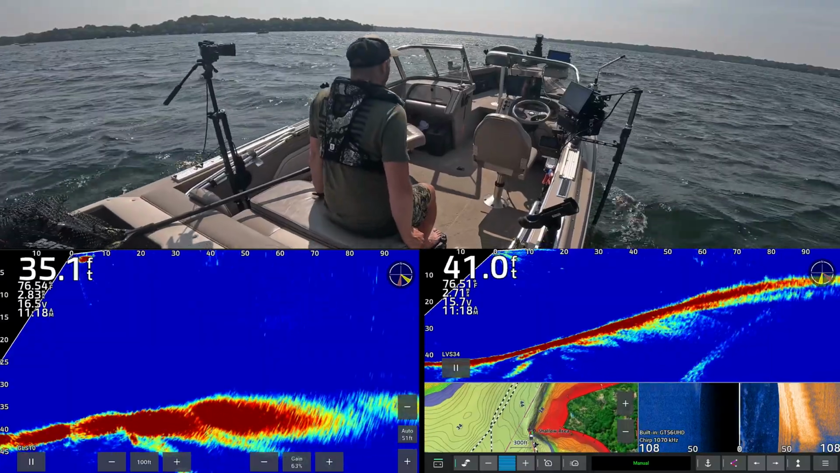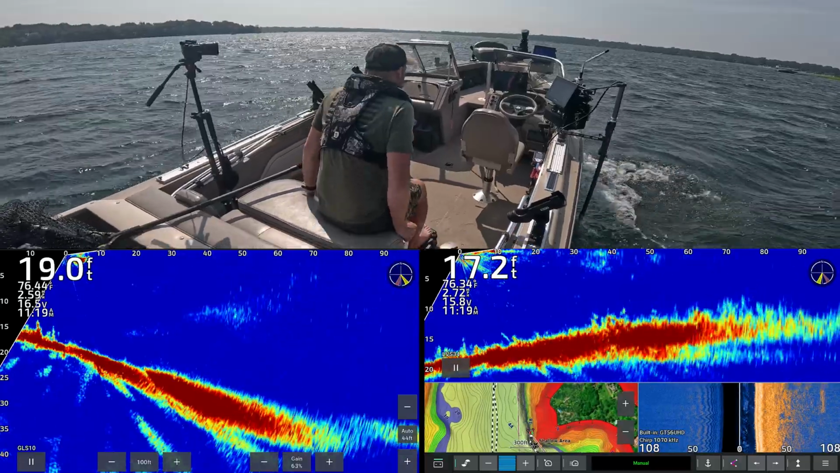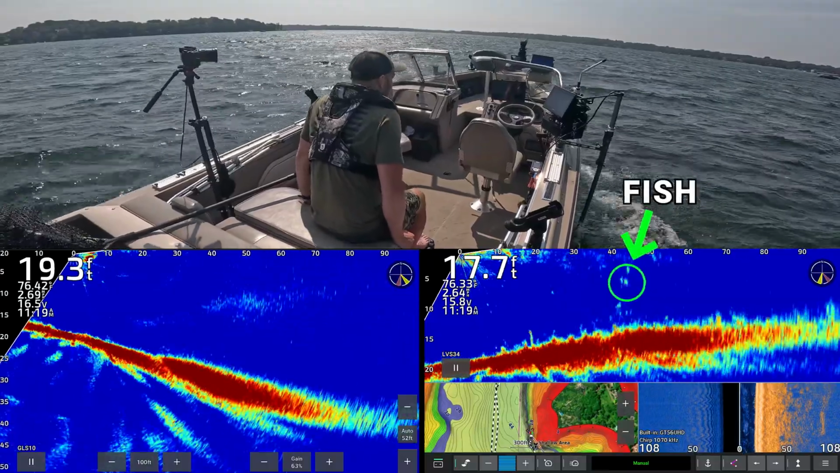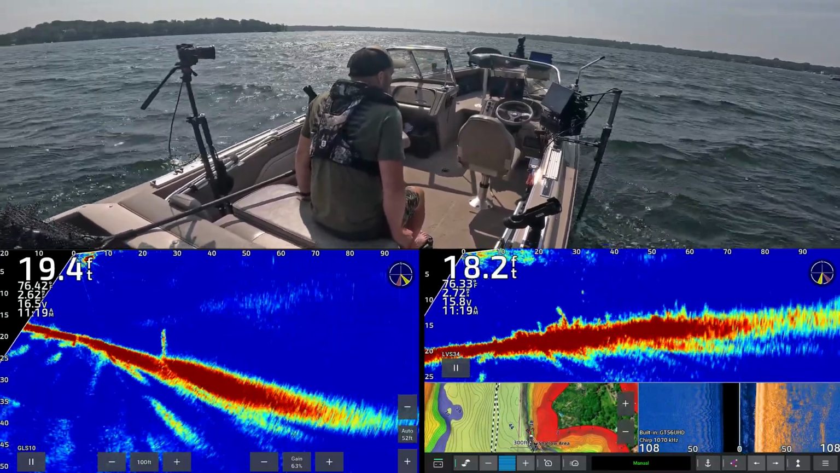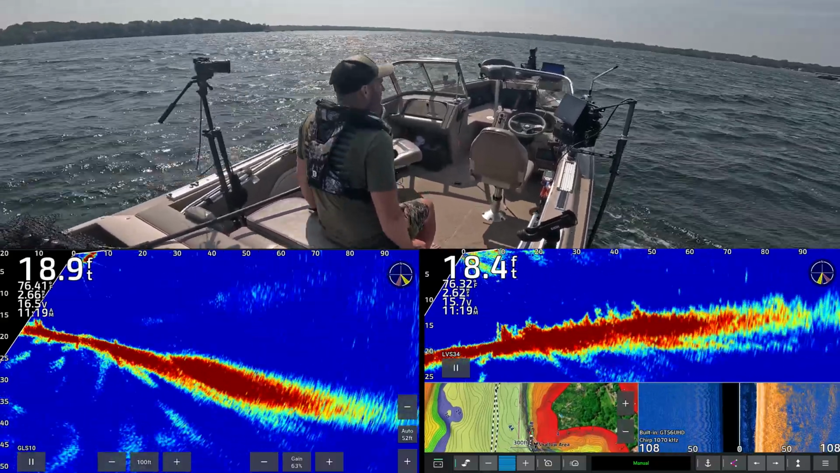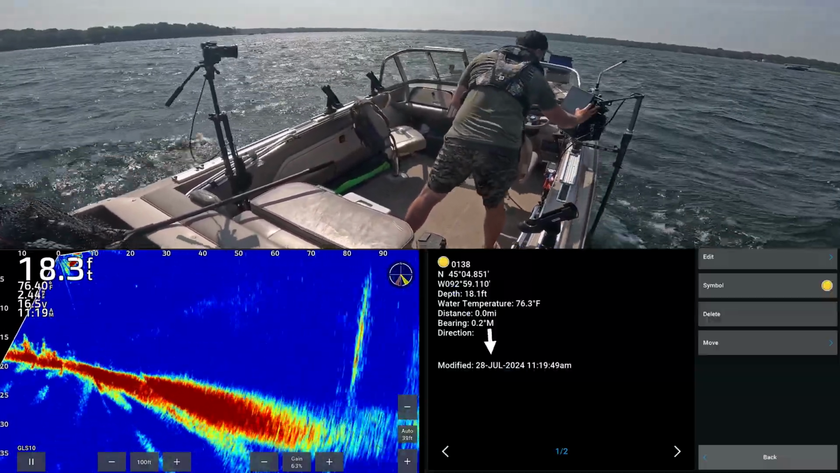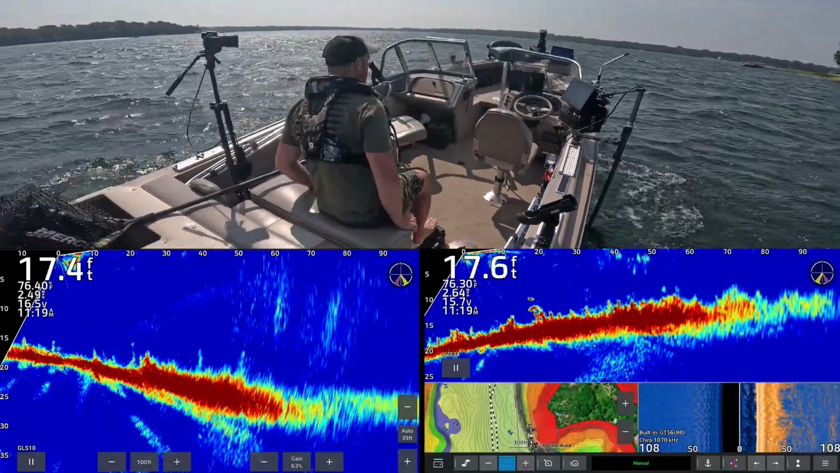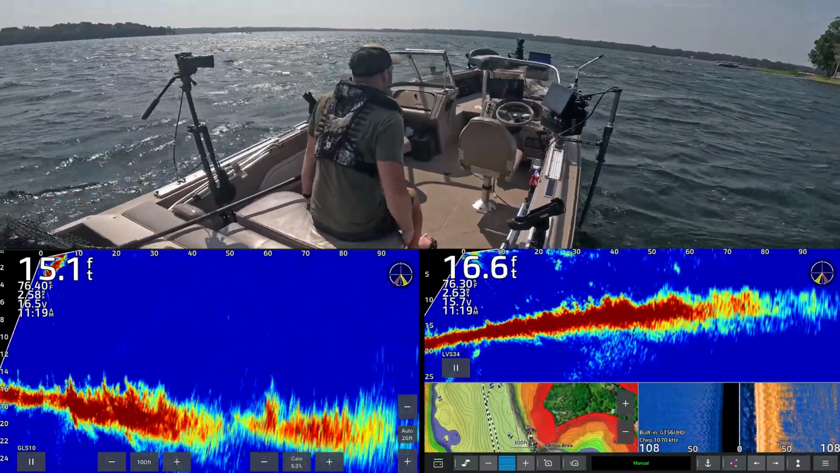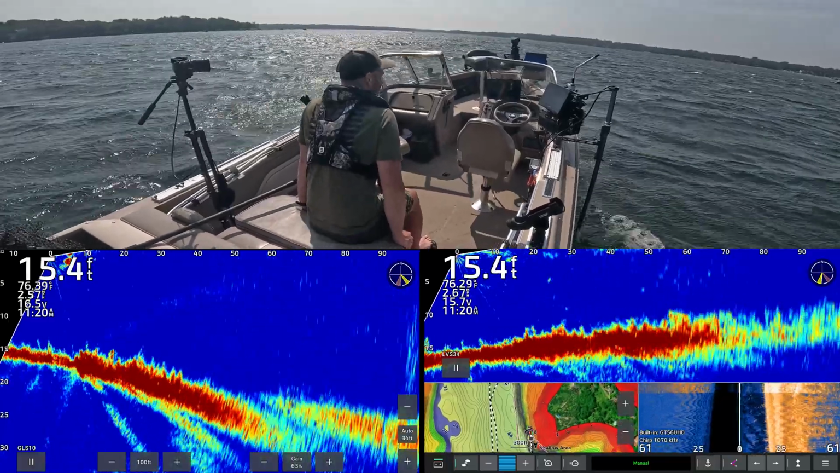Today's gonna be a real productive day out here just from using the equipment. And I've got my depth set to auto. I've got 100 feet range on both of the Livescopes, which is gonna allow me to really see out there. We can see some good fish starting to pop in, look like smaller fish. Edge of the weeds, right here. So we're gonna mark this spot. And we're just marking everything with yellow dots right now because I don't know what they are. They're probably a lot of small bait fish or bluegill, perch. There's a lot of that on this lake.